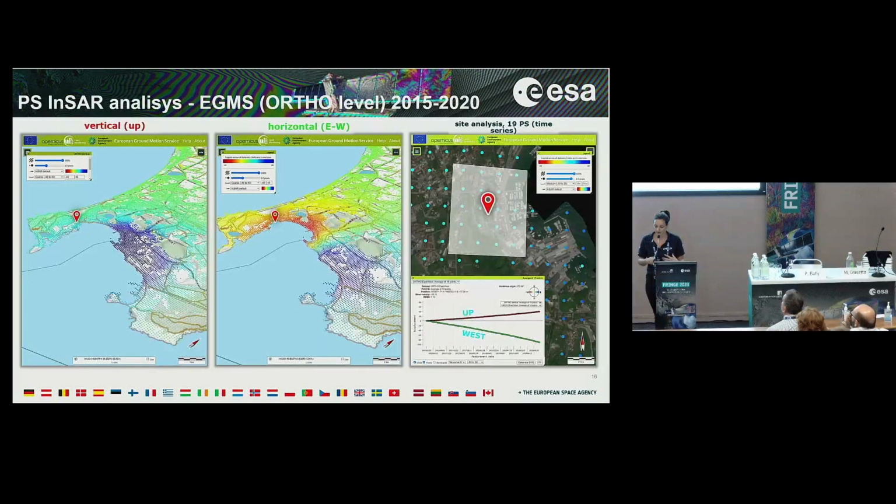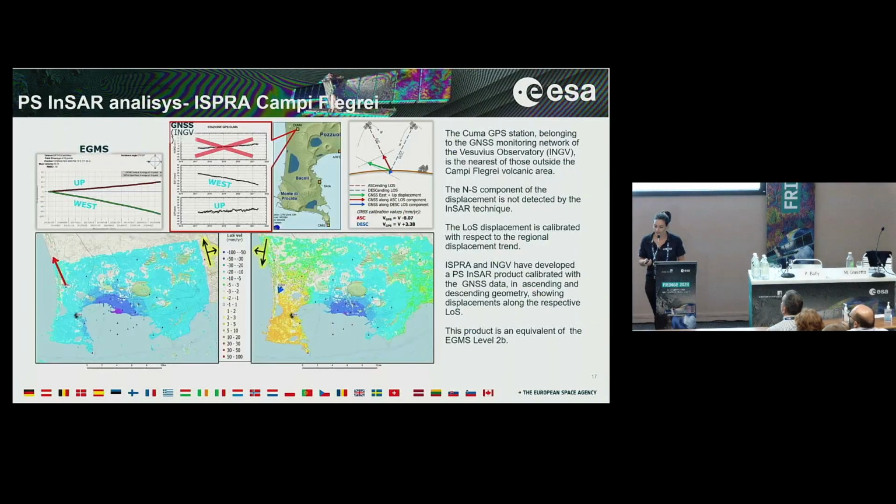Starting with the InSAR data, we decided to analyze the ortho level provided by the European Ground Motion Service, spanning the period from 2015 to 2020. And on the right side, you can see, at the site scale, the result of this product. And we have processed also the